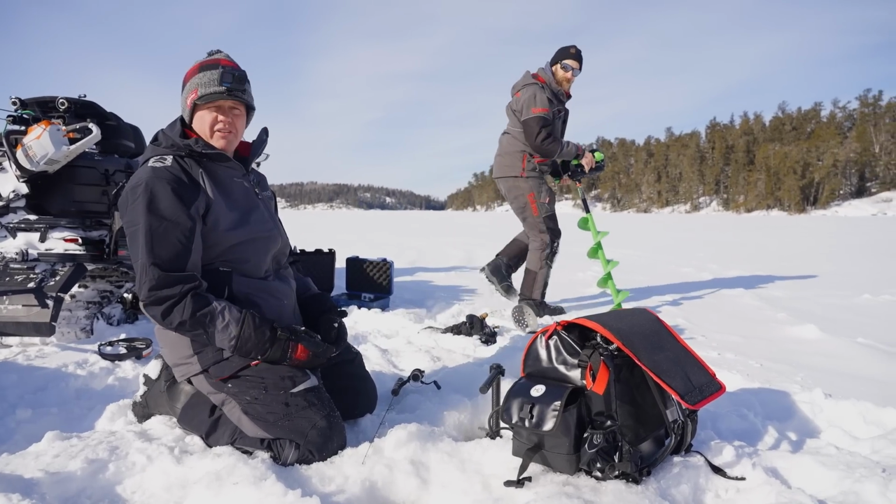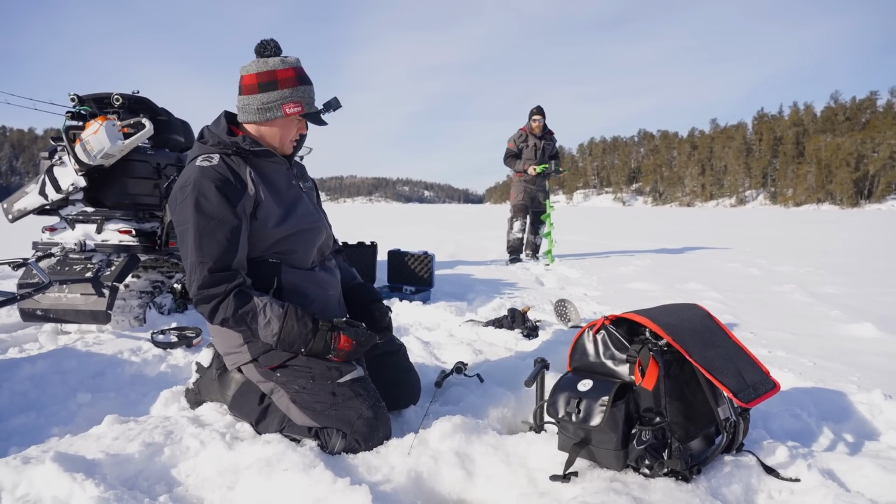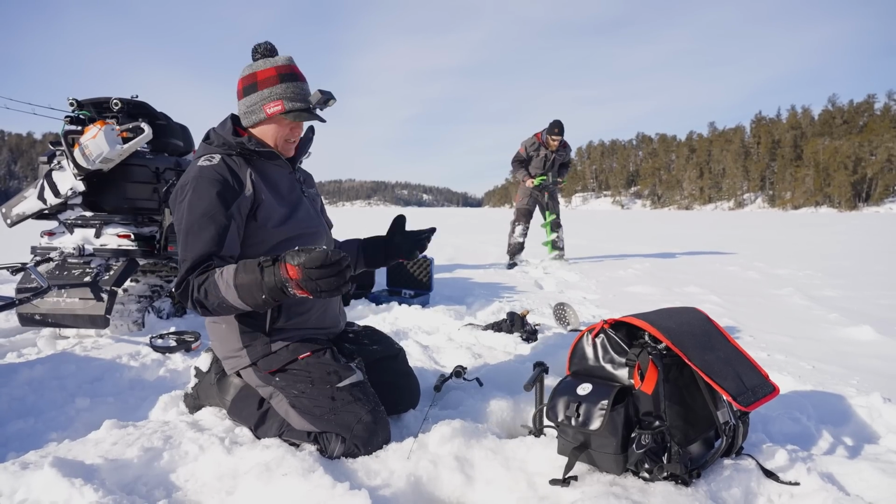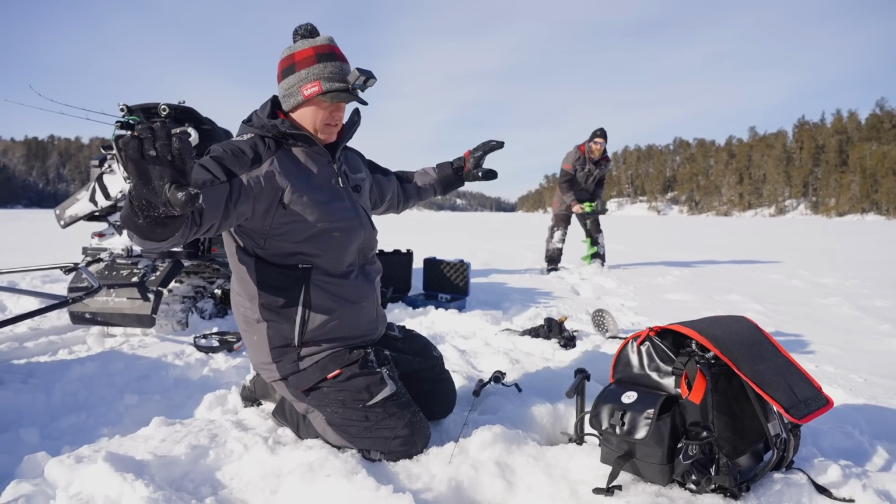The beauty of live imaging is on a big featureless spot like this, it's a little easier. You can find these pods of fish because it's very common that crappies will pod up. But the thing is, there's different patterns.